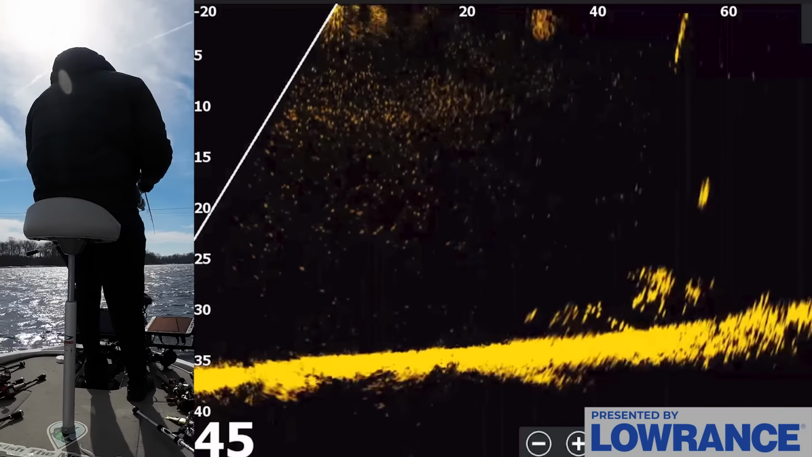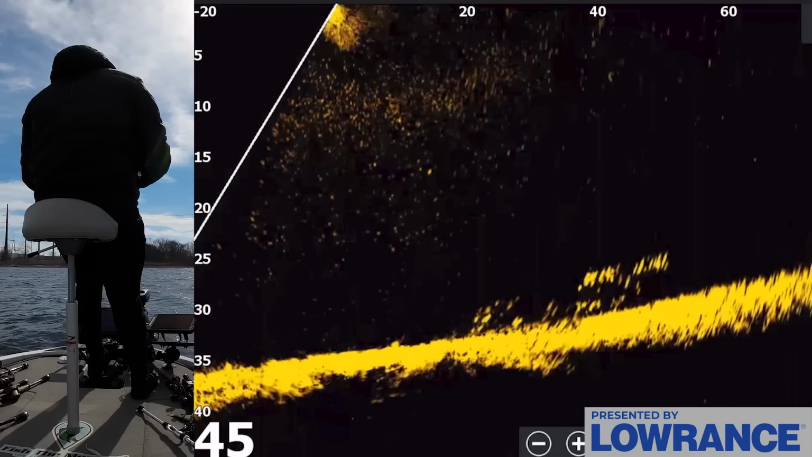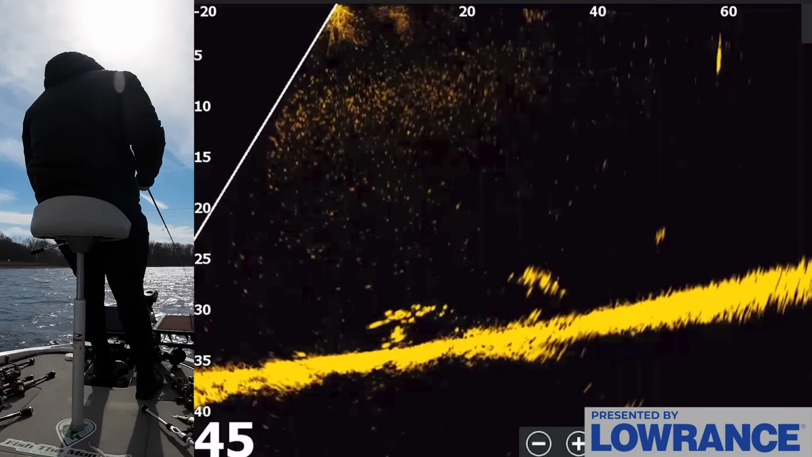Another fish over here at 60. I missed him. You can see that fish's tail moving. That's a big fish right there. They're a good fish. Over the top of those shad. Where's he going?